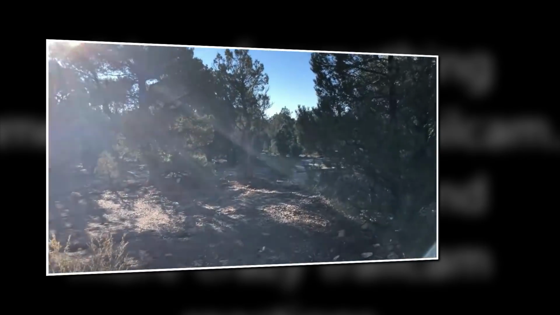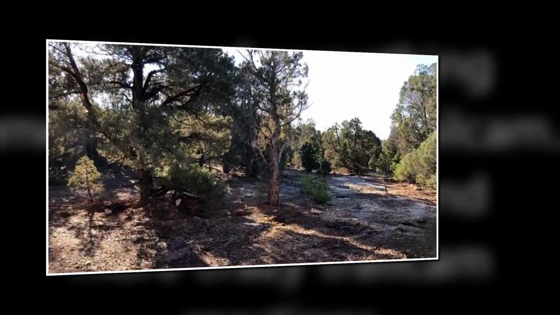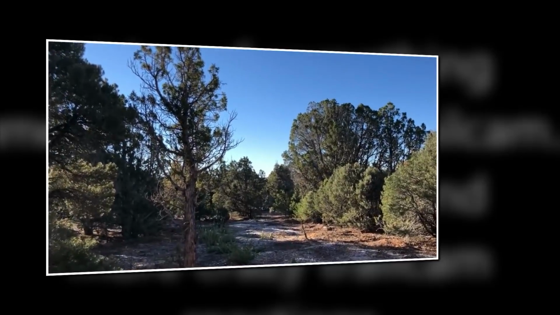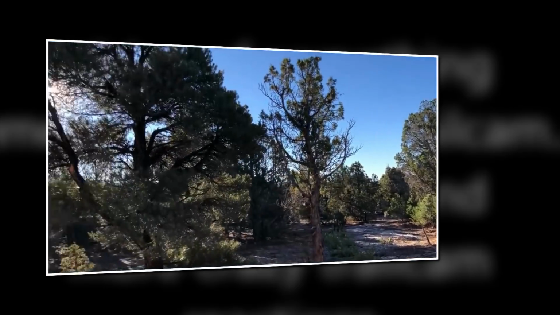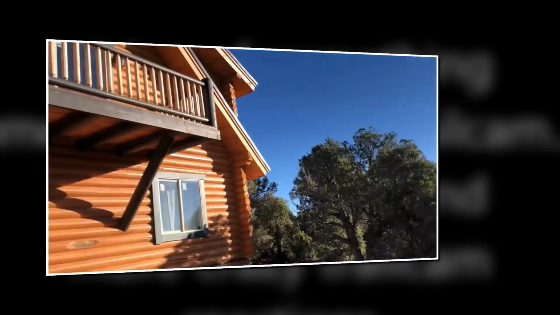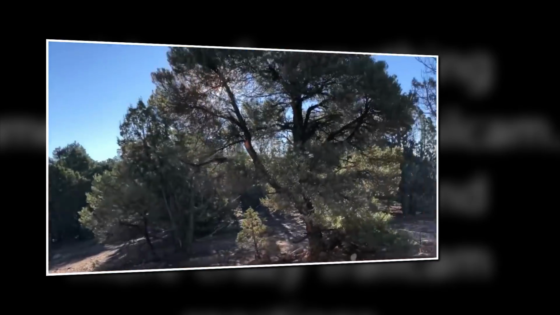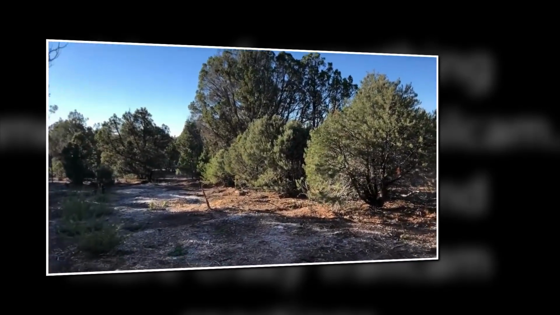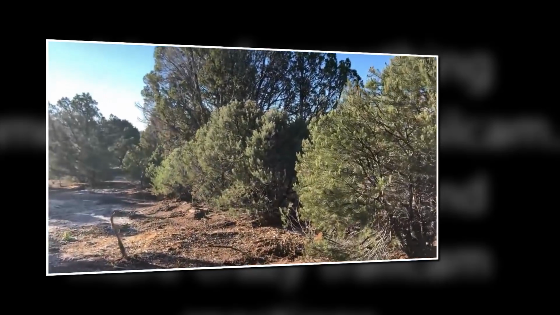Okay, last night right down there, and then over here too, there was something. I actually heard other things over this way from my cabin, from right off that deck right there. I don't know what it was.